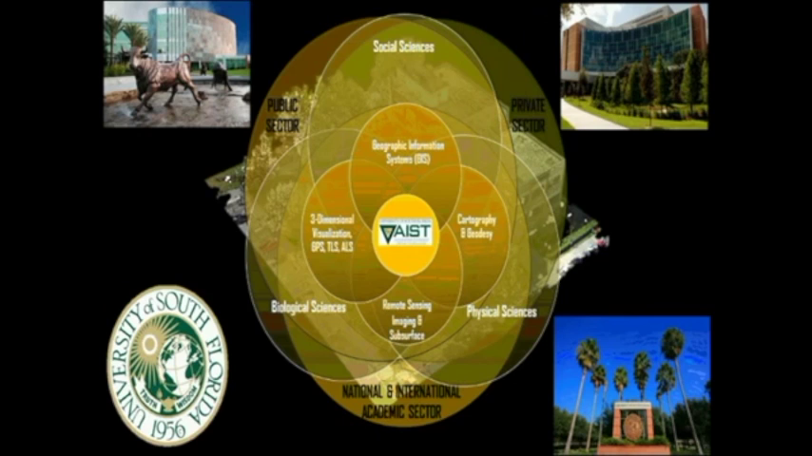So here, this is just to give you an overview. There's our office in 3D. Our primary areas of specialization, we do a lot with GIS. We also do a lot with terrestrial LiDAR and aerial LiDAR, as well as global positioning systems, a lot of cartography, geodesy kind of activities, and remote sensing and imaging subsurface survey work. We really bridge a lot of cross-disciplinary activities between social, biological, and physical sciences. And then we work in collaborative relationships with the public, private, and national and international academic sectors.